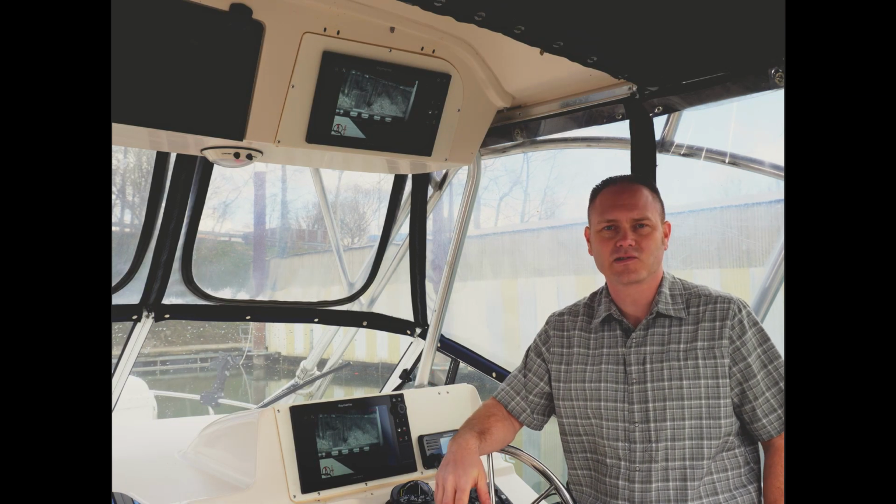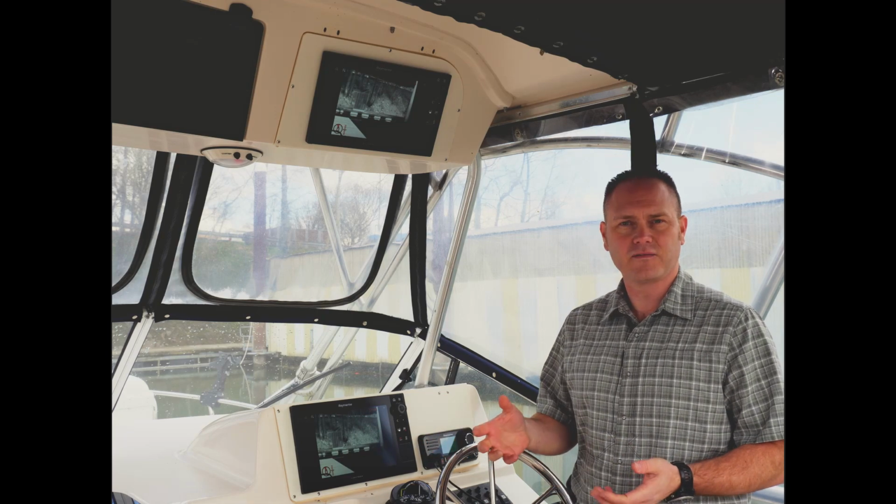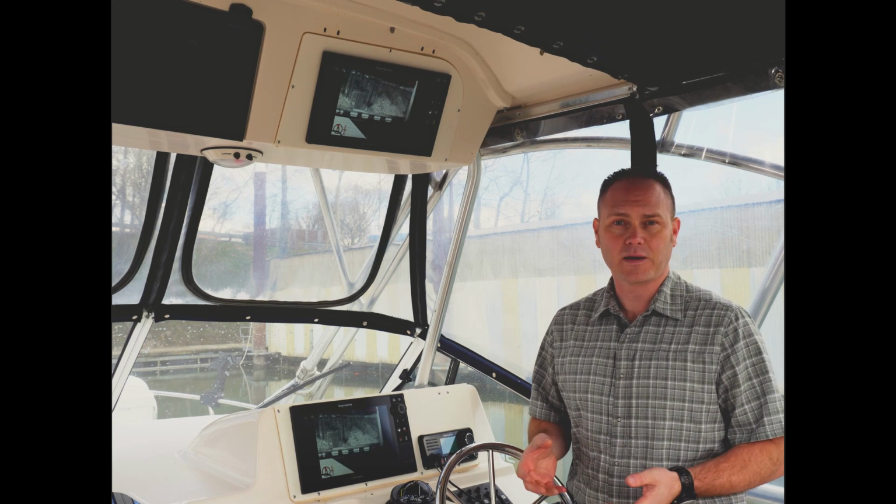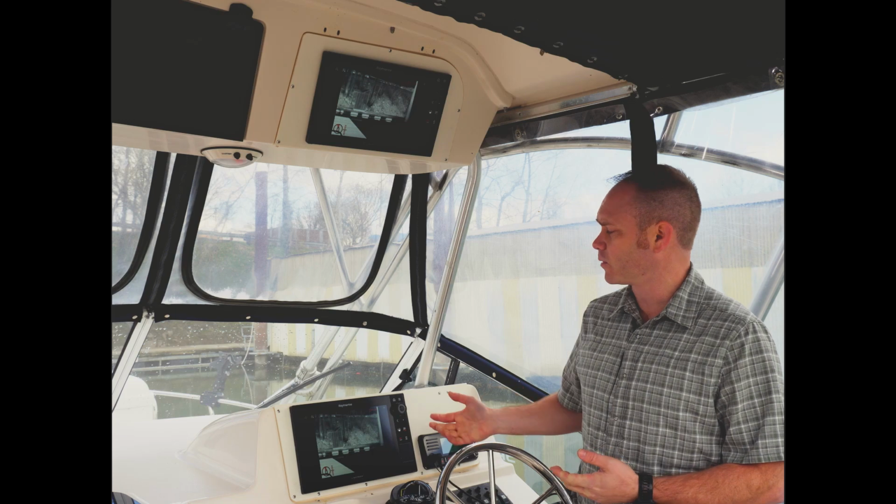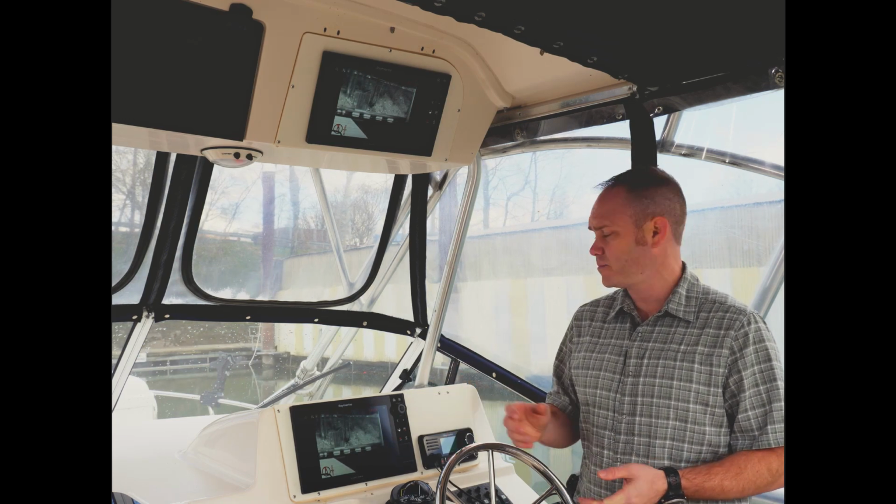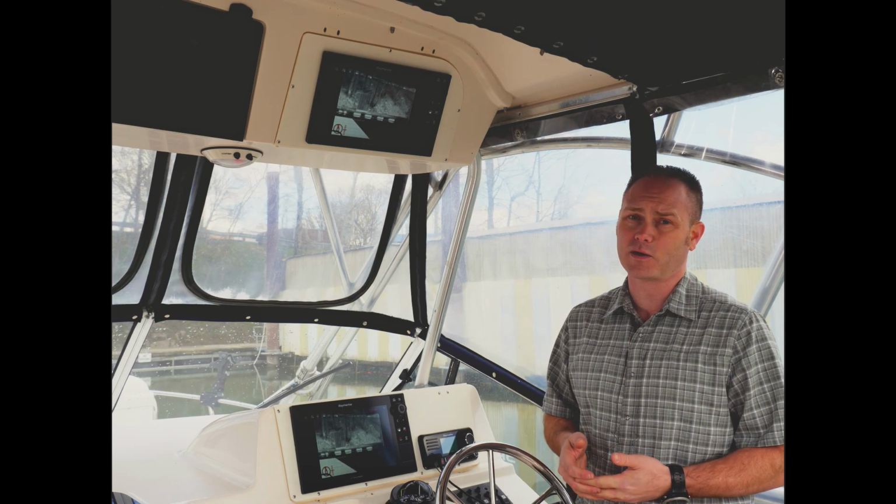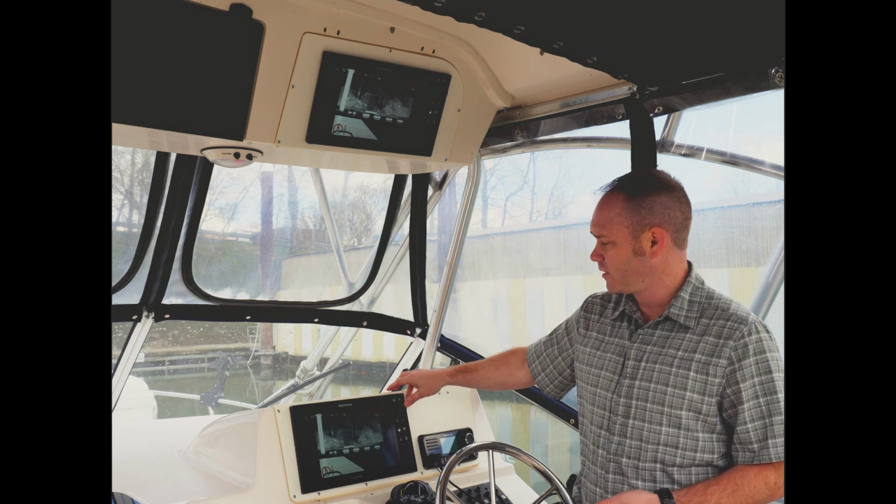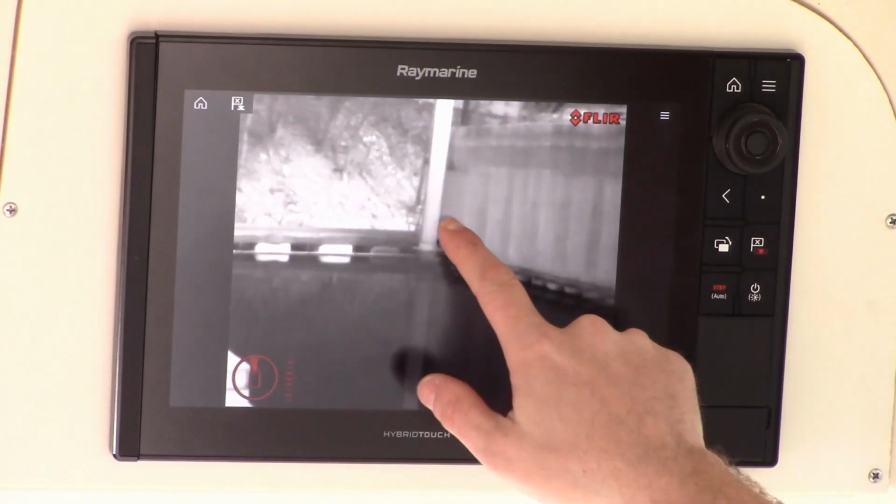I'm here to give you a quick demonstration of the M232 camera system. We're here on Captain Dave Phillips' boat. He's a serious offshore fisherman and a FLIR brand ambassador. We recently installed the M232 networked with the Raymarine Axiom system. It's a full pan tilt system. It's our most economical, lowest price thermal camera system on the market today. The camera has full pan and tilt control, either using the hard keys on the Axiom or a touchscreen display.